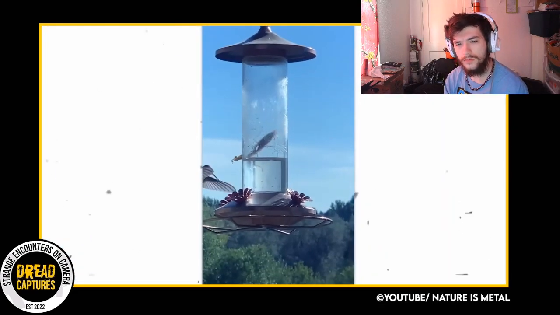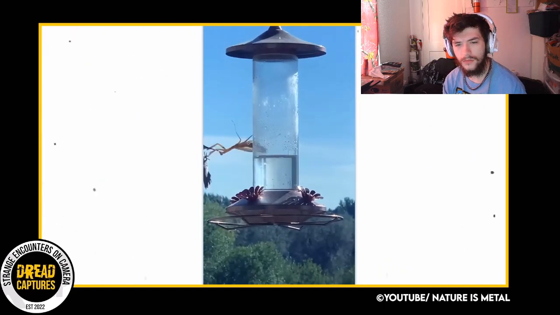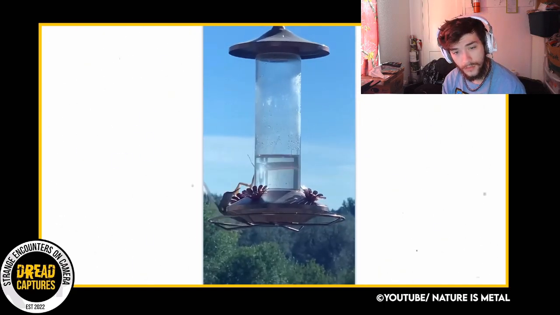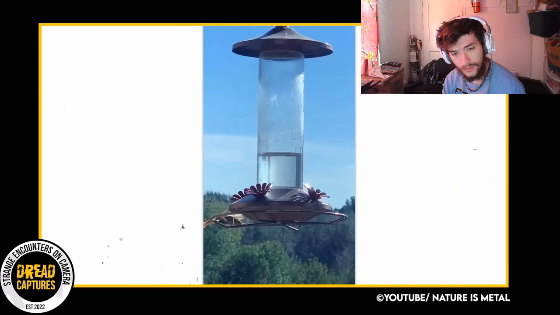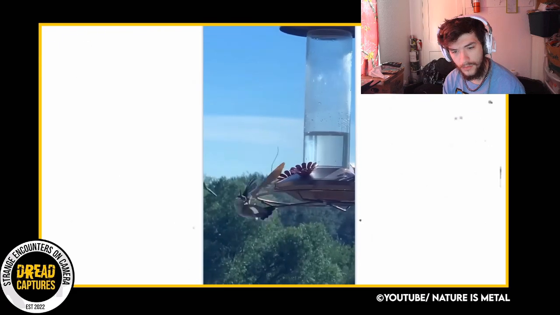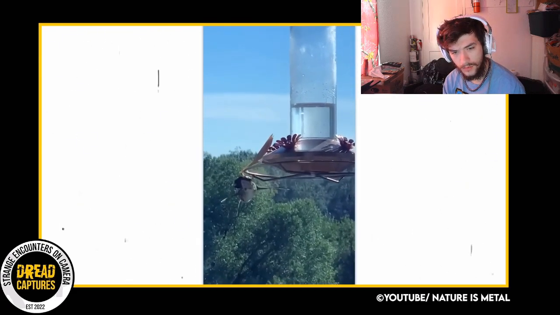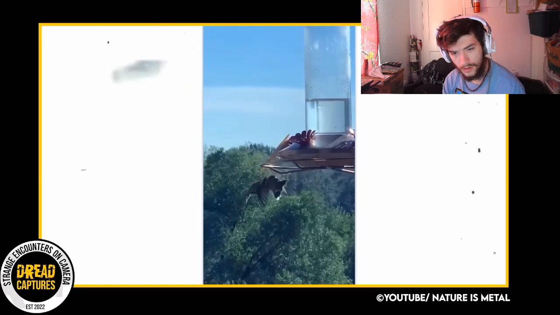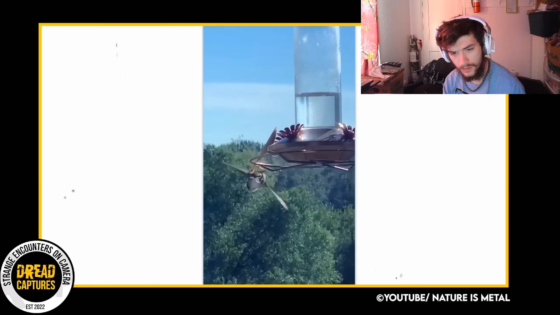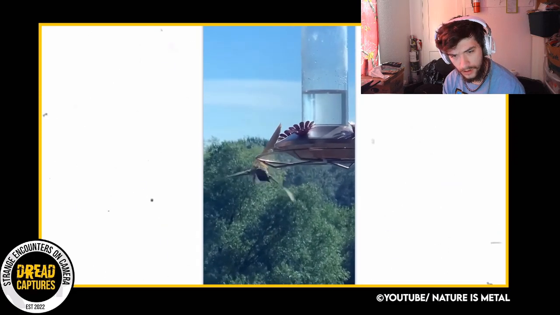And in this next clip, you're going to see that hunting in action. As you can see, the mantis is perched on the hummingbird feeder. The bird approaches and snatch. Unreal. Look at the mantis grab onto the beak of the bird and just not let it go. There's the relative strength we were talking about. The hummingbird tries to fly away, but the mantis just pulls him in.